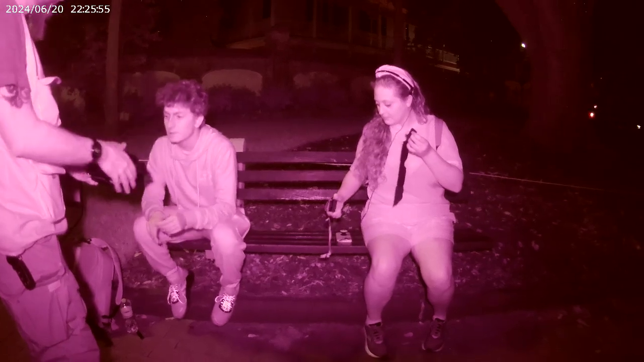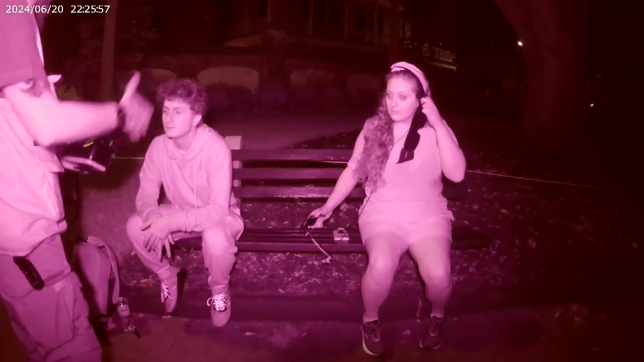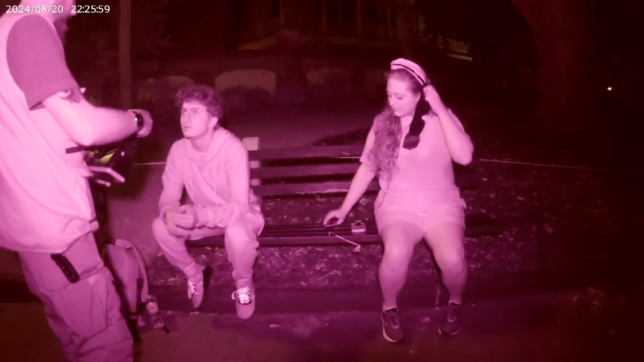Perfect. Your focal point is right here, so if you need to adjust it, this moves the focals in and out this way, and then underneath you have the 2 thumb pieces, so you'll move them in and out to adjust it for yourself. All you'll have to do is look straight ahead. It will line up with you.